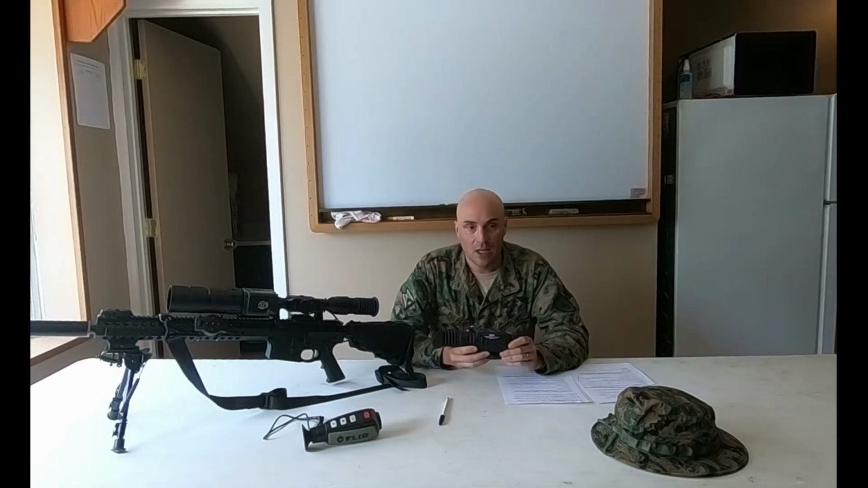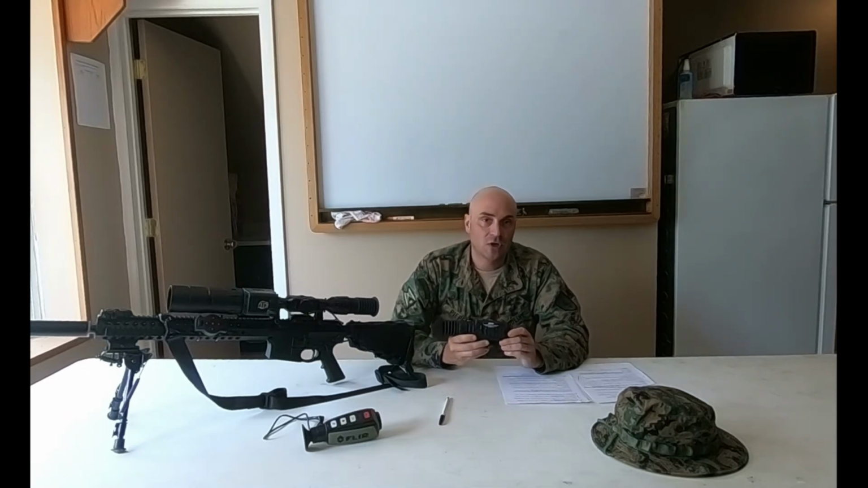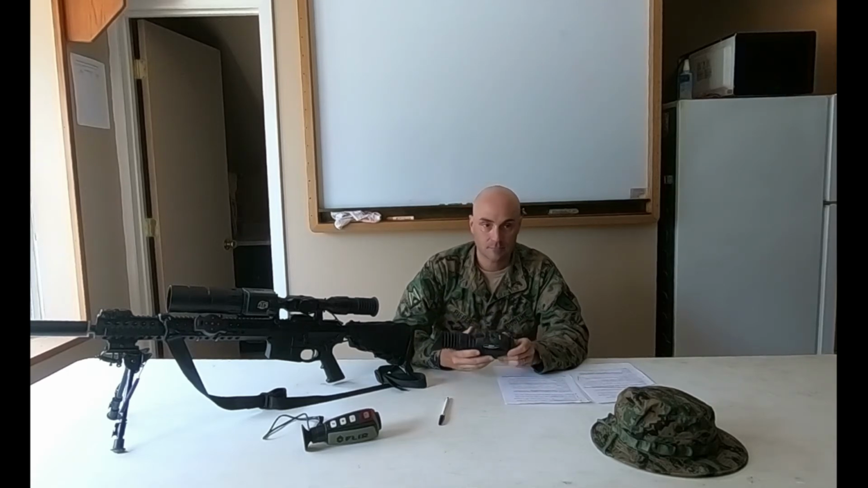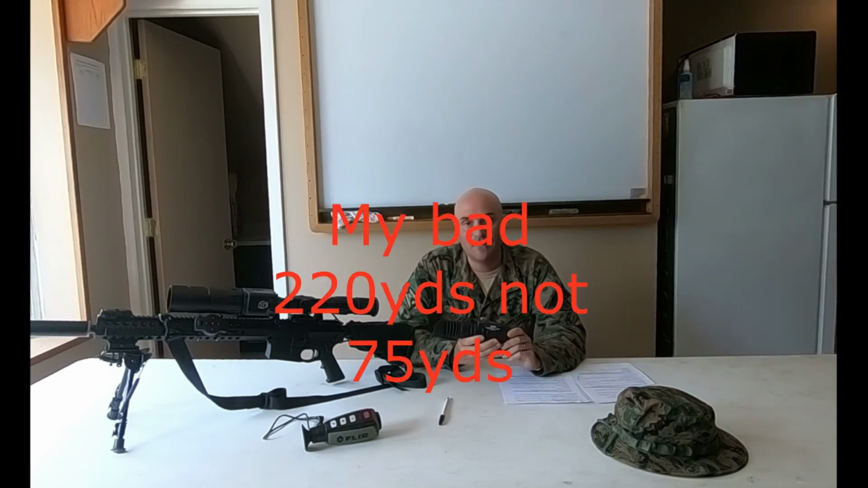And let's just say you zero your 308 rifle in at 100 yards, whatever it might be. The capability of this scope will be within 8 inches anywhere of where your zero is. So that's the reason why it's a point-blank range scope with no rangefinder. The capability of this scope is 75 yards out in the open trying to find a man, 80 yards in the bush.